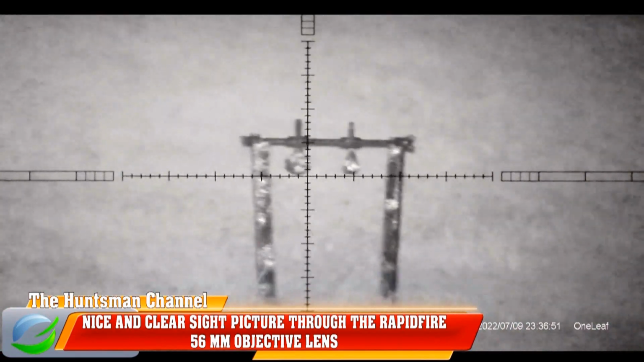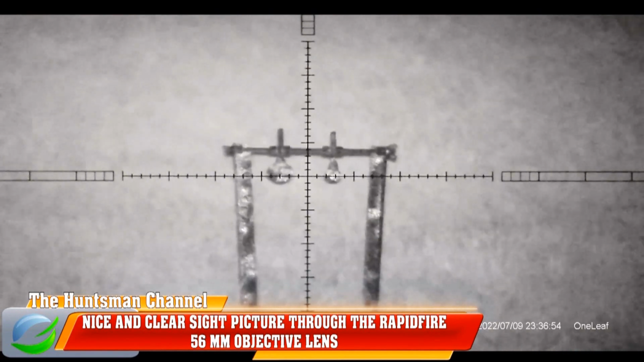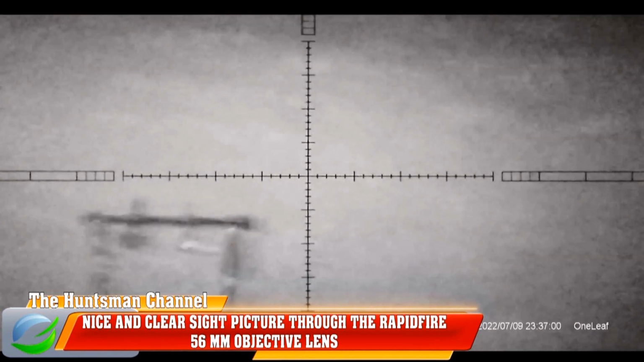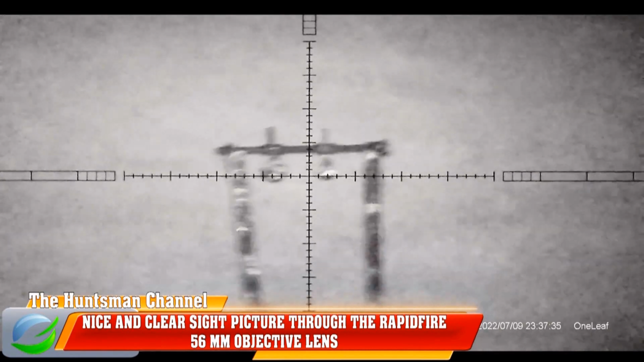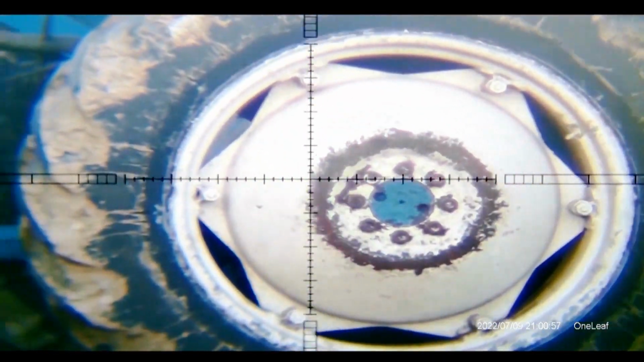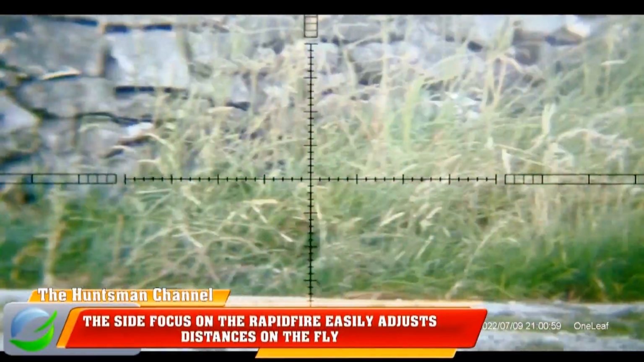Now the Commander's IR light is on 2 power. There are 6 power settings for the onboard IR on the Commander. Very rarely do I need to push it up to 6. I find 2 to 3 power more than adequate.